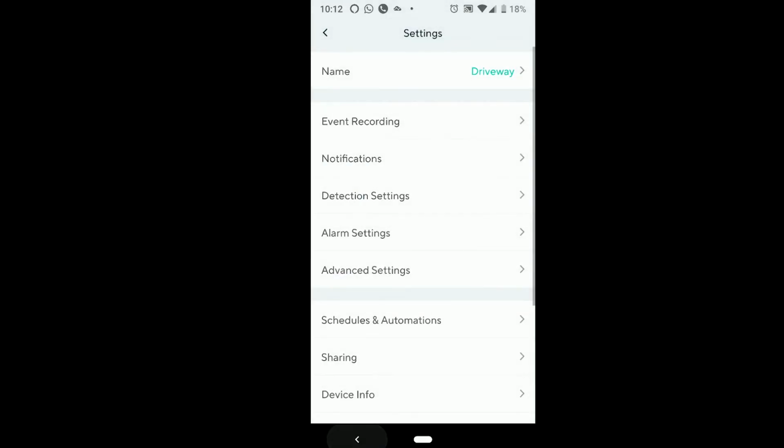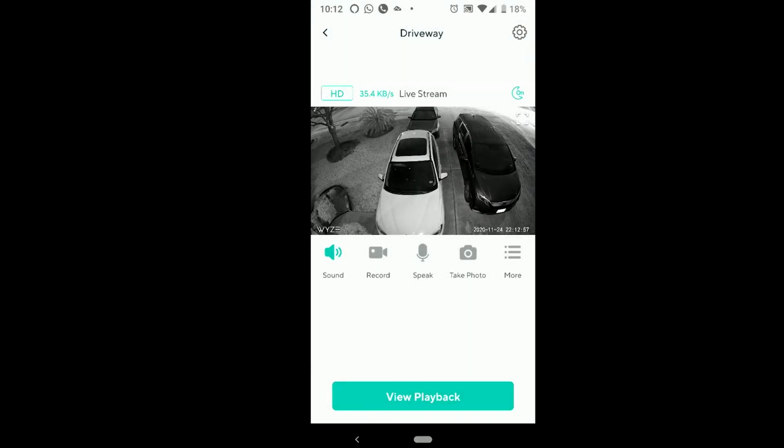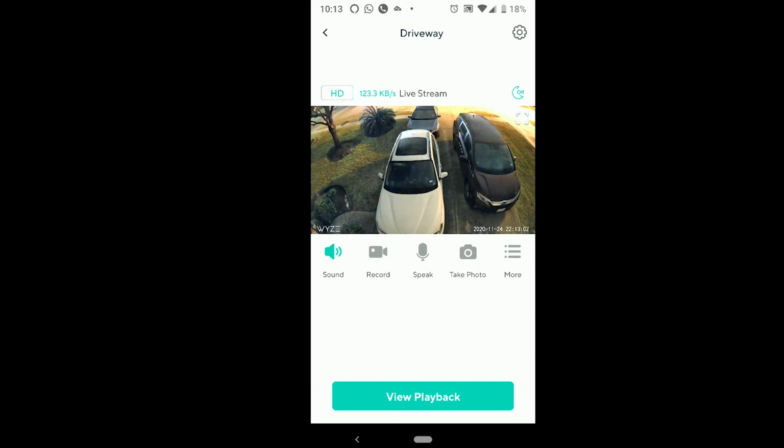But here's the coolest part of it. Look at this. This is using infrared LEDs. So let's turn off the infrared LEDs, so there are no LEDs used at all. It's just looking outside in the dark. And this is what it's seeing.